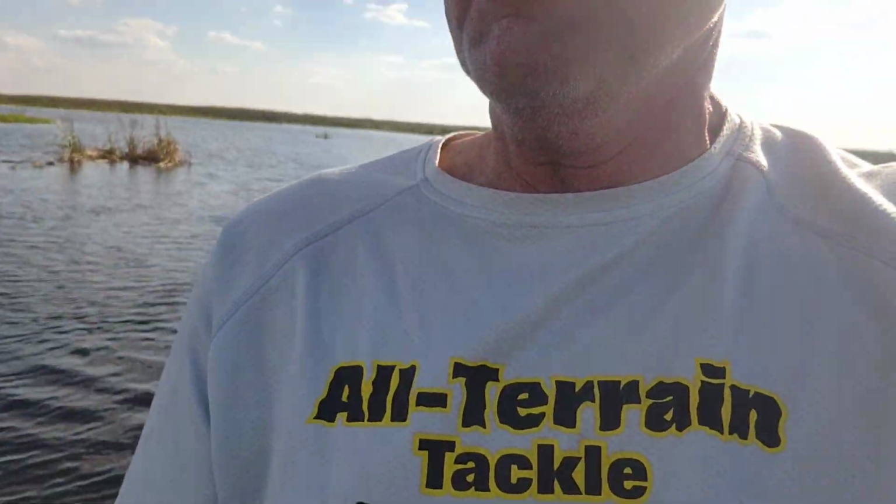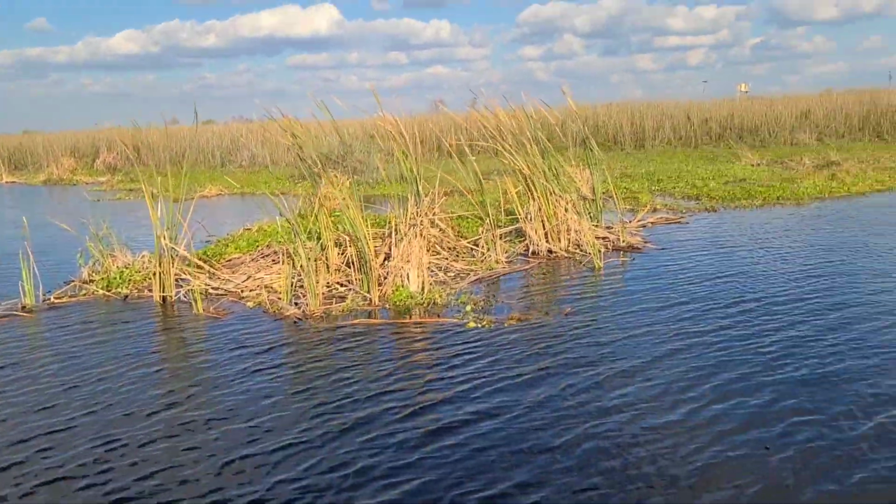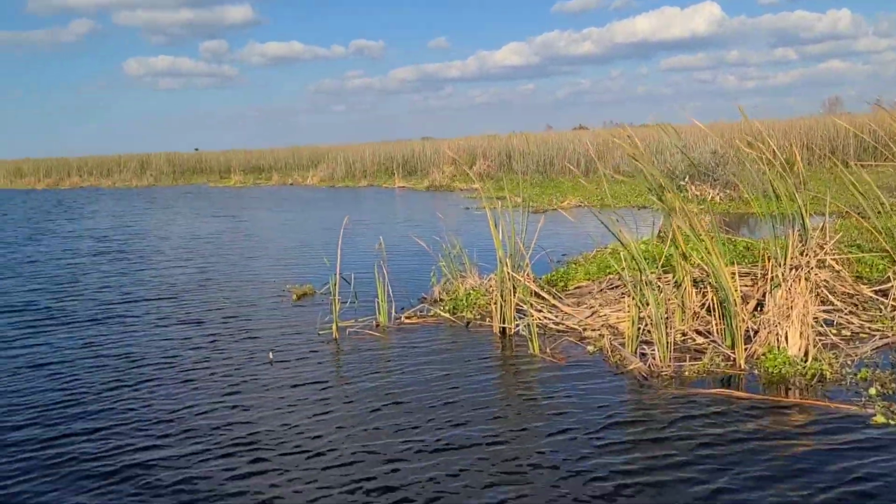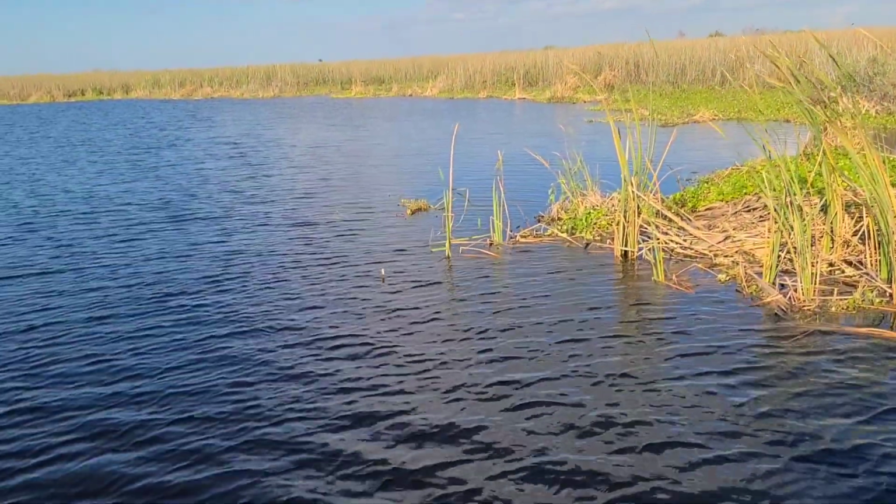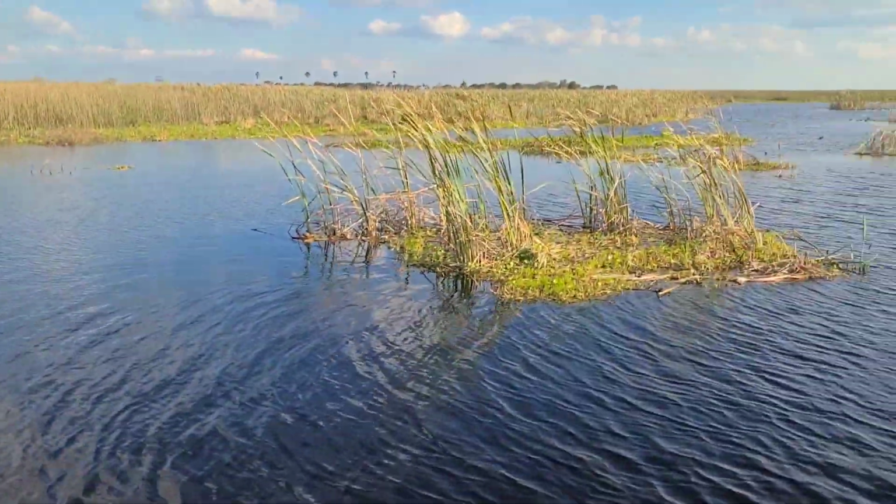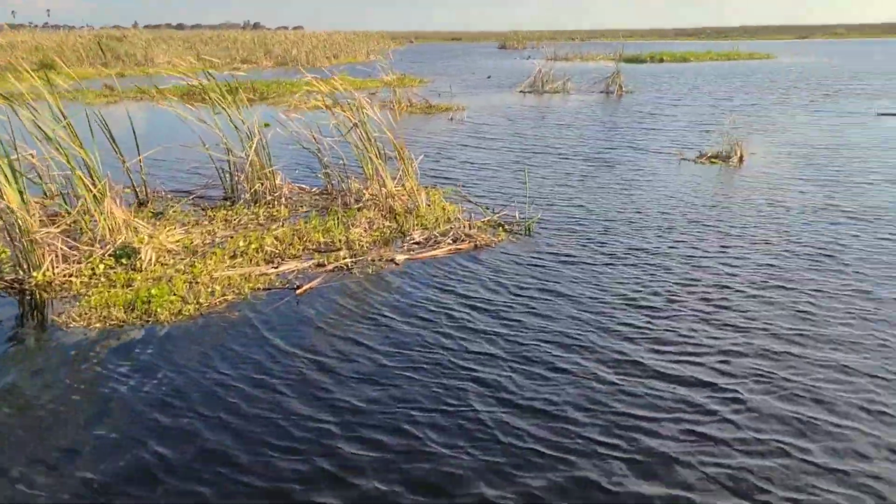They'll also set up, I mean, it doesn't have to be that isolated. They'll also set up on little points away from the main vegetation. So you got a little point out here. One might set up on the end of this, or on the sparse edges of it. Here's a little island. They could be set up around this island.